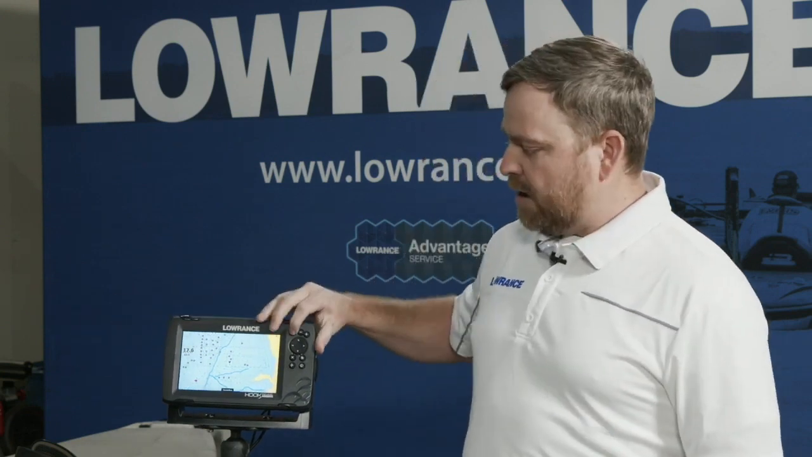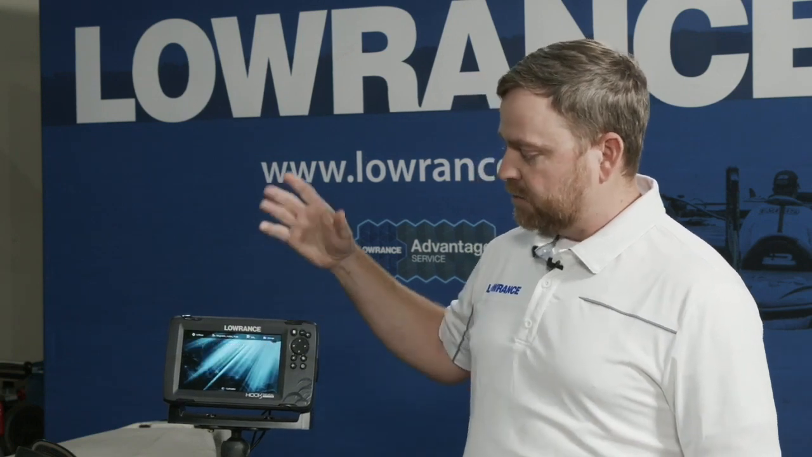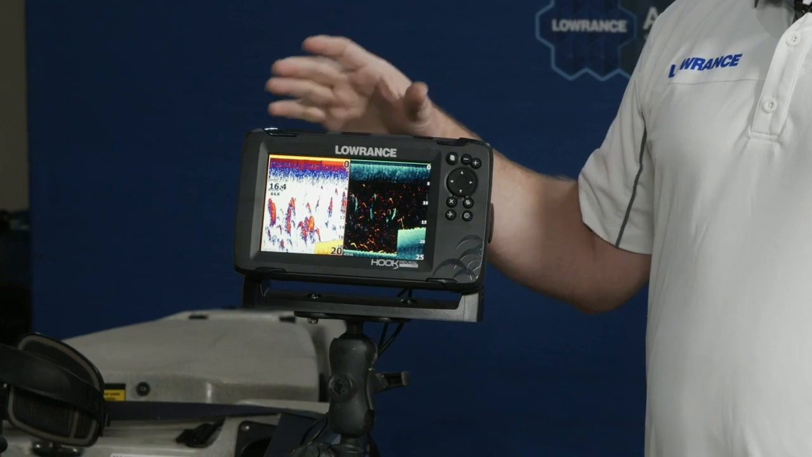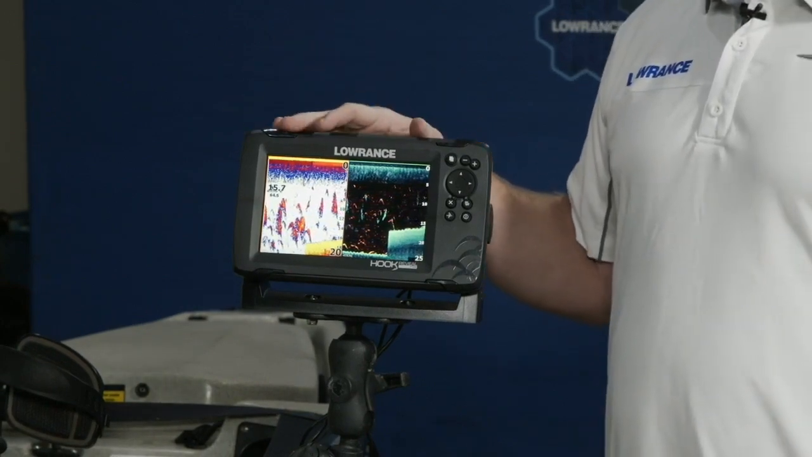X models also now have the ability to do split screens, which they previously did not have. We now have the memory and the horsepower to run side-by-side split screens, whether it's your chart and your sonar, or your chart and your side scan. It just depends on which version of the Hook Reveal product you end up settling with.